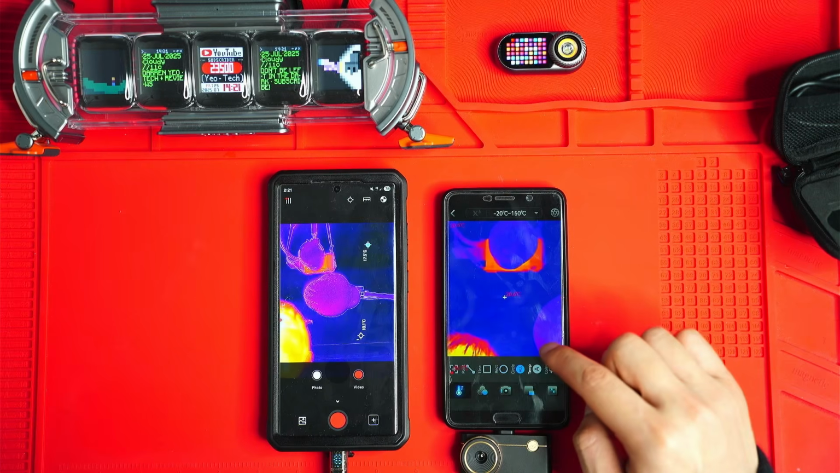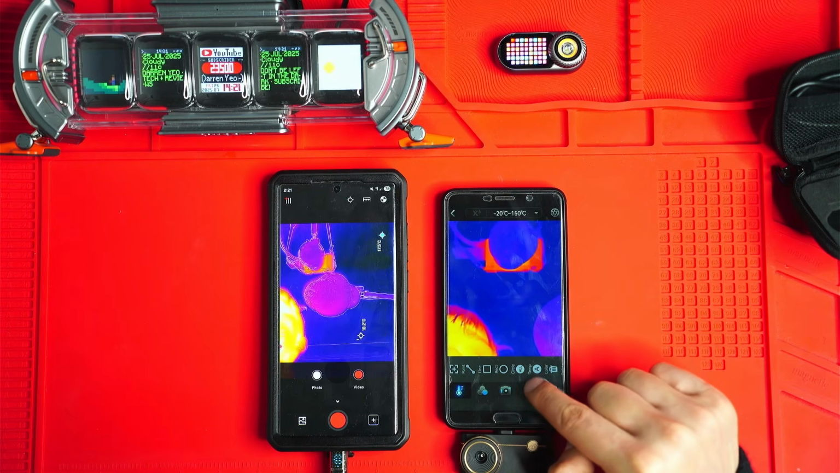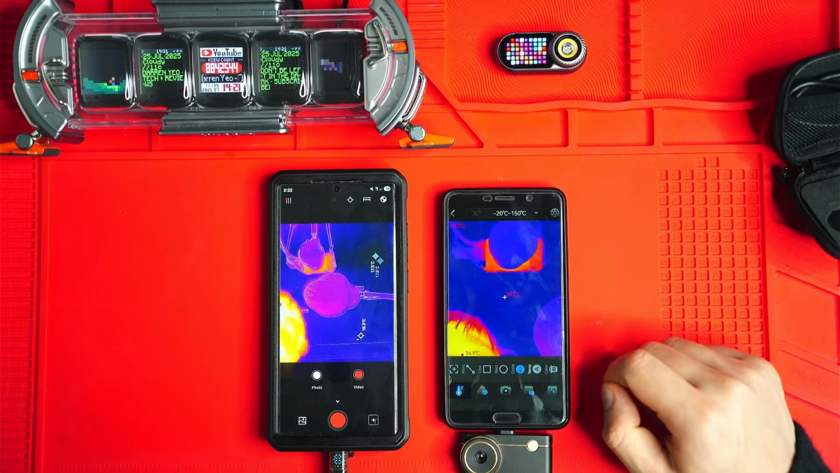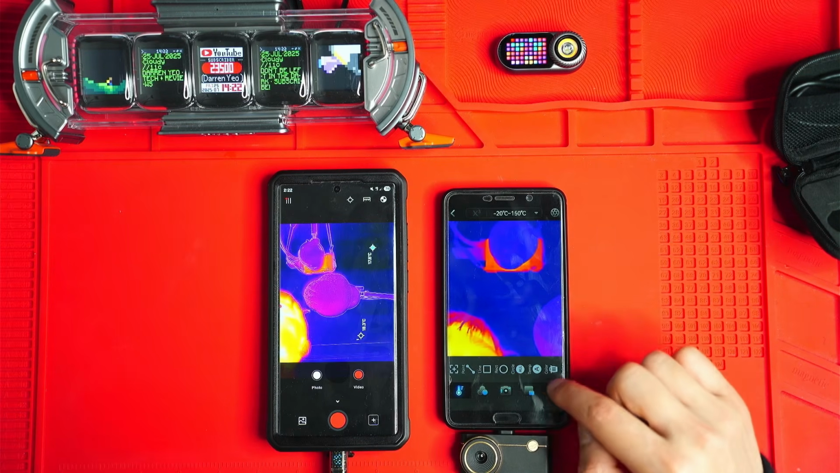Okay, now I think I've just deleted them all. That's all right. Now by clicking this temp button here, it now does the same thing as the FLIR, so it measures the highest and lowest temperature here on the screen. Okay, you can delete them all, just deactivate them again.